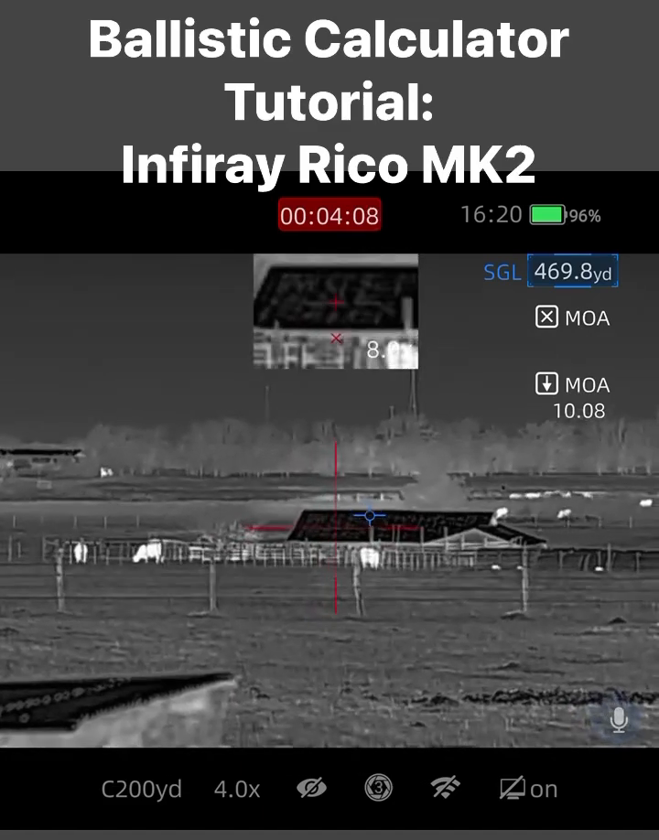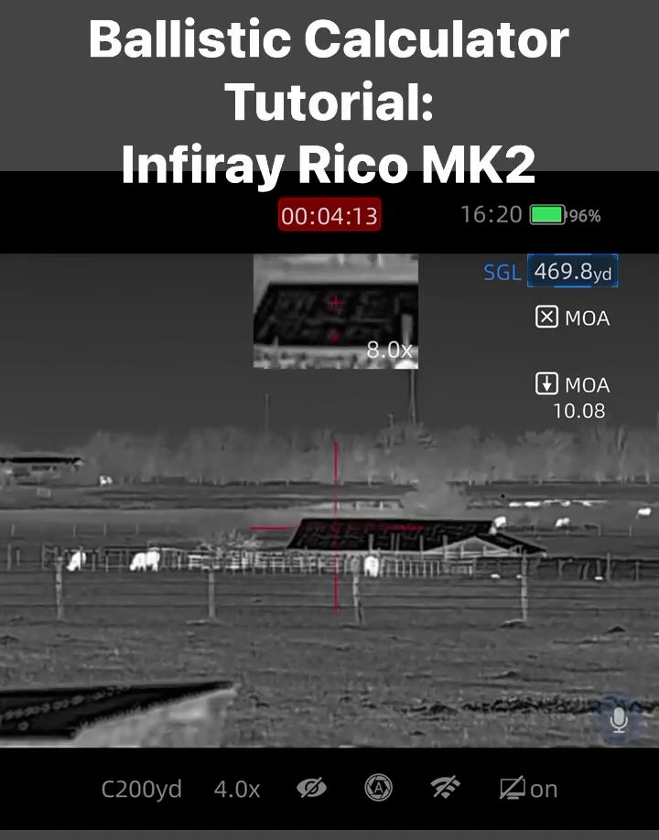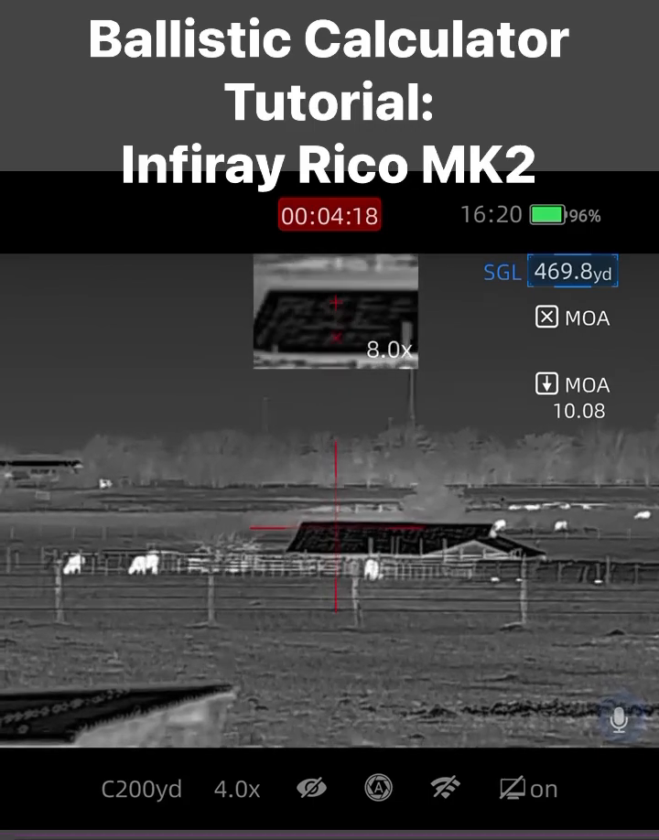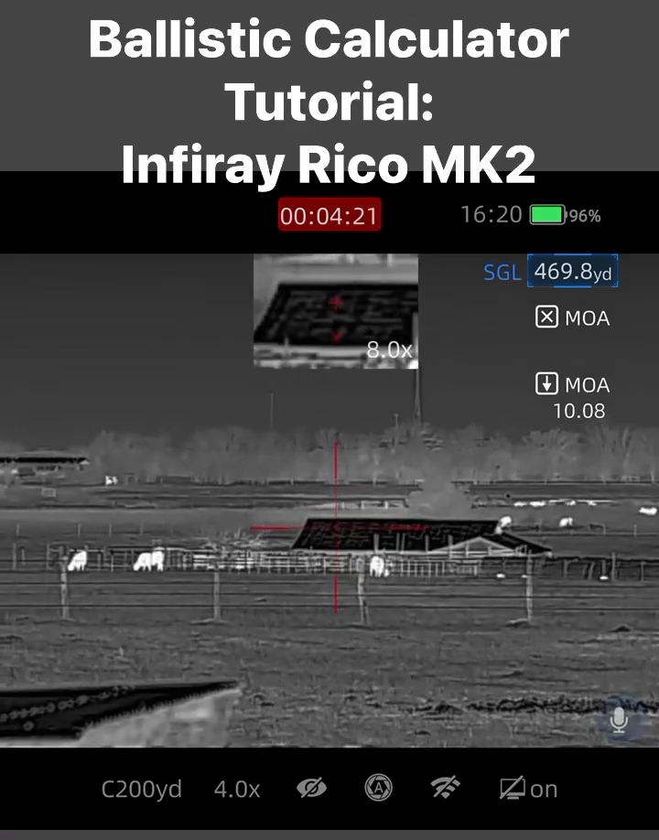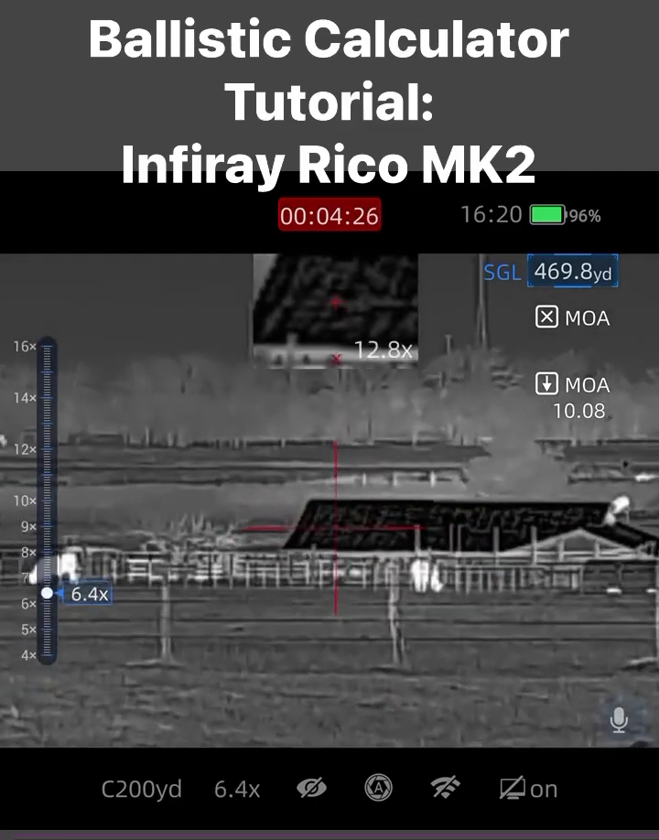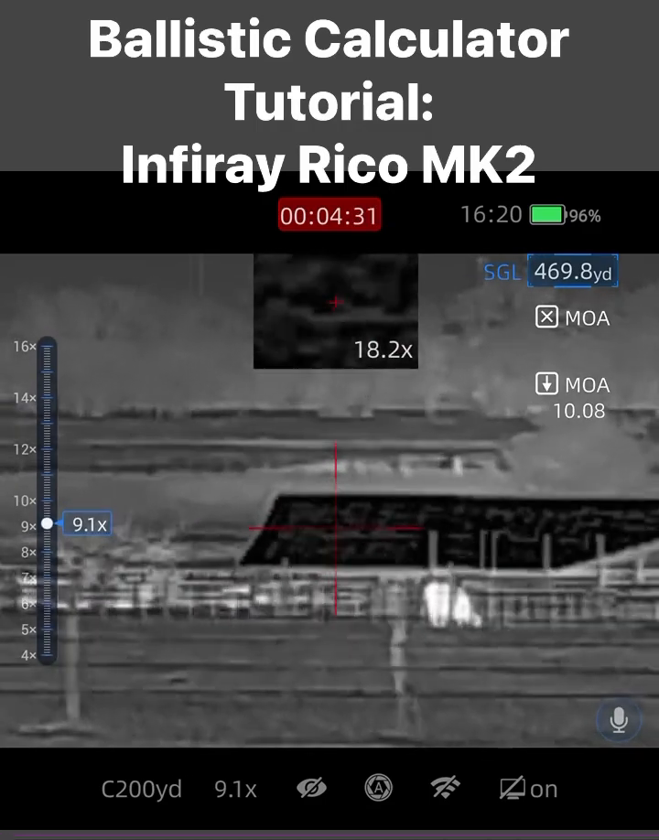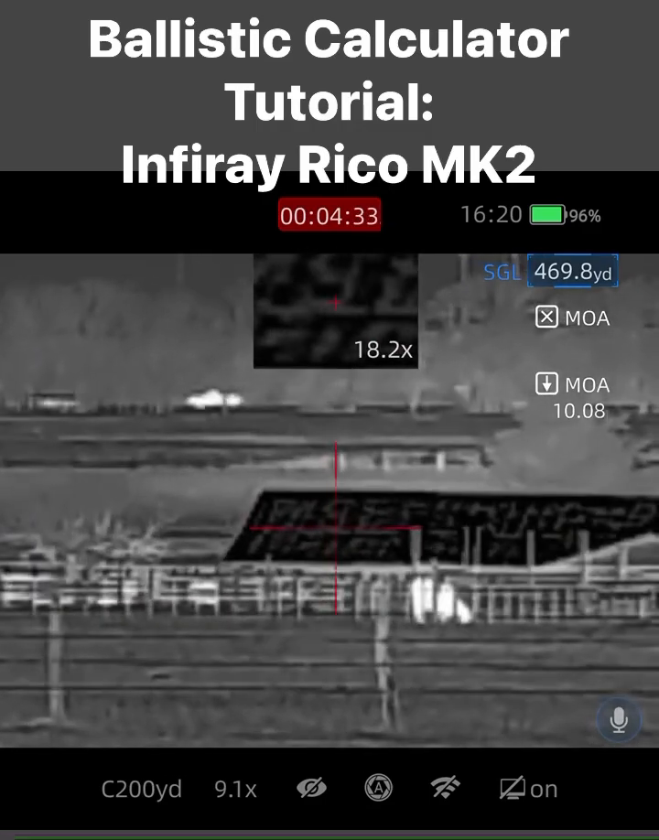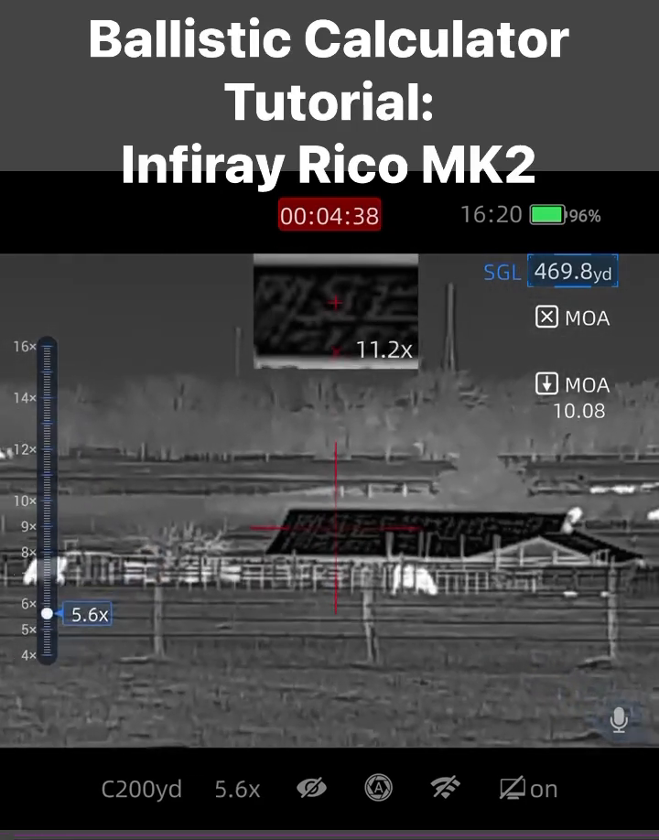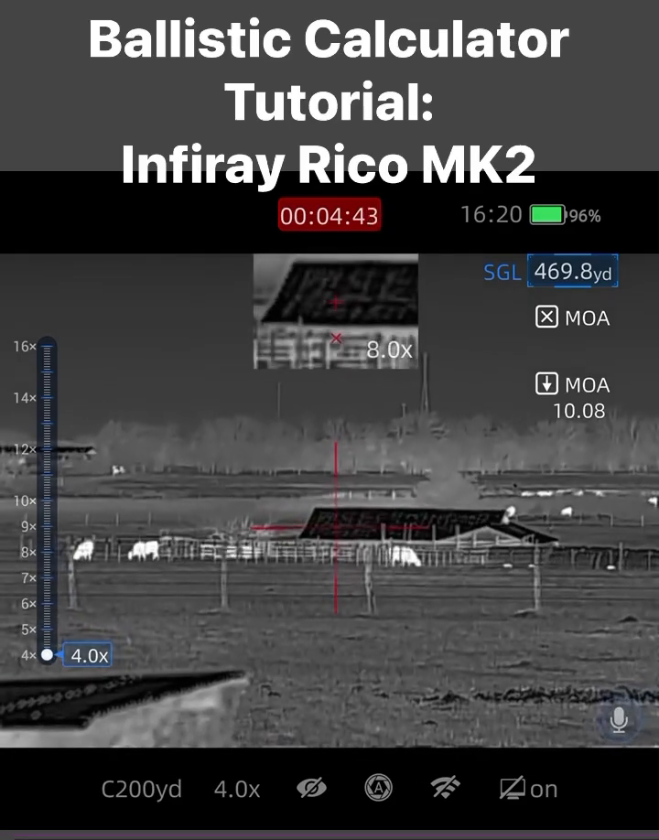So in order to hit that area that we're at with the ballistic information that I've input, our hold is going to be that little X that you see on the reticle. It shows up in picture-in-picture. If you zoom in, it's going to slowly move that secondary reticle for your hold out of the way on picture-in-picture, so you won't be able to see it at some point. So we'll just back it back out gradually, and you'll be able to see it in picture-in-picture if you don't zoom in too much.